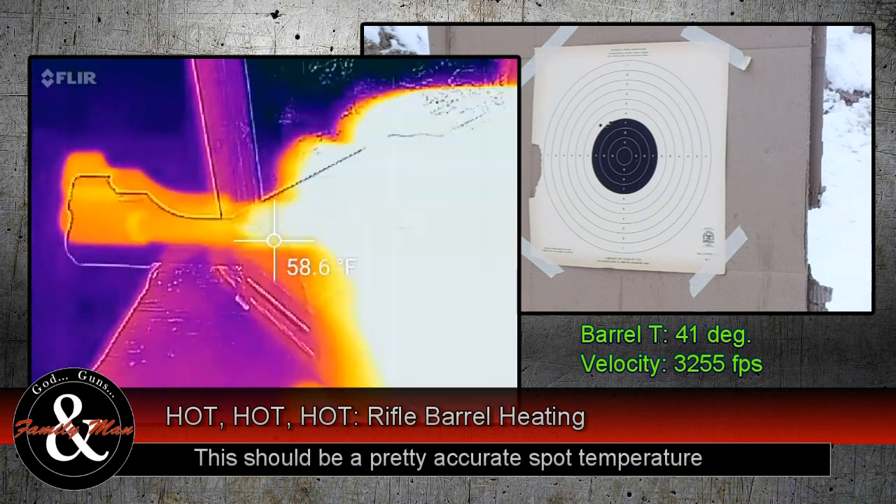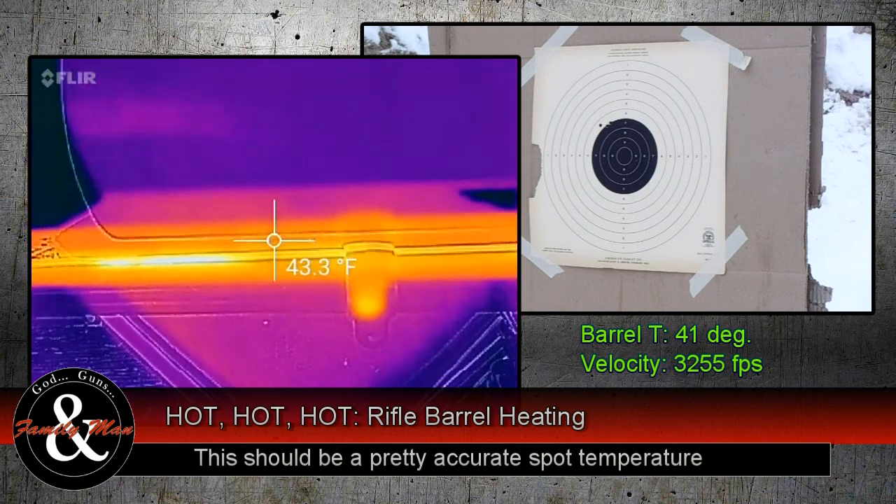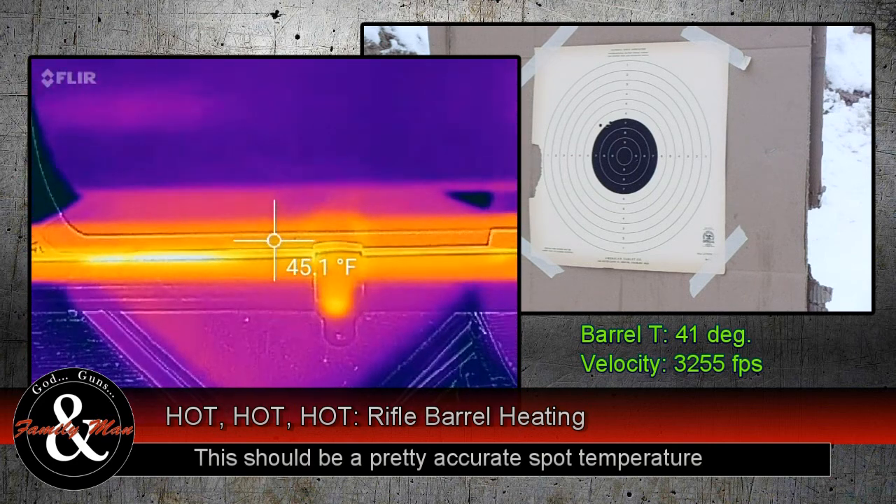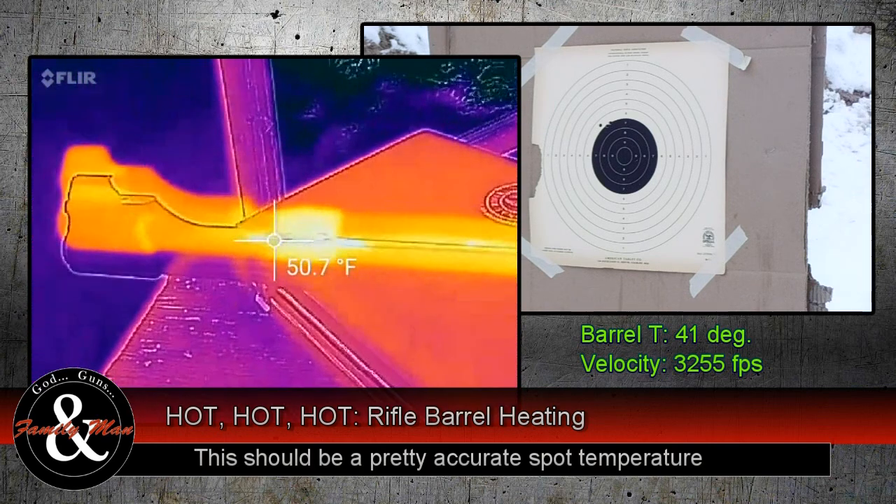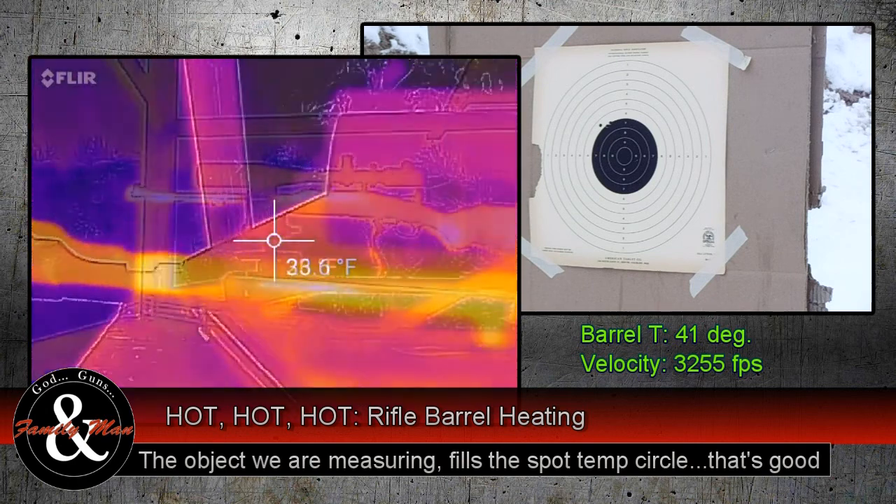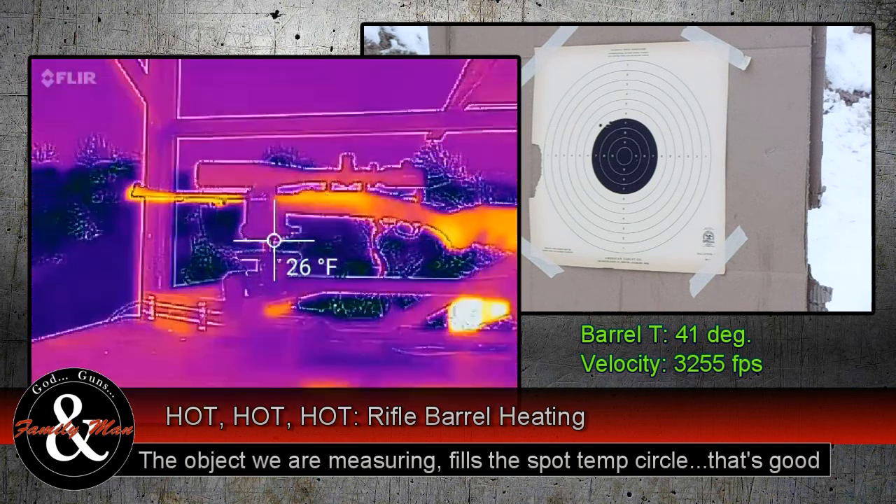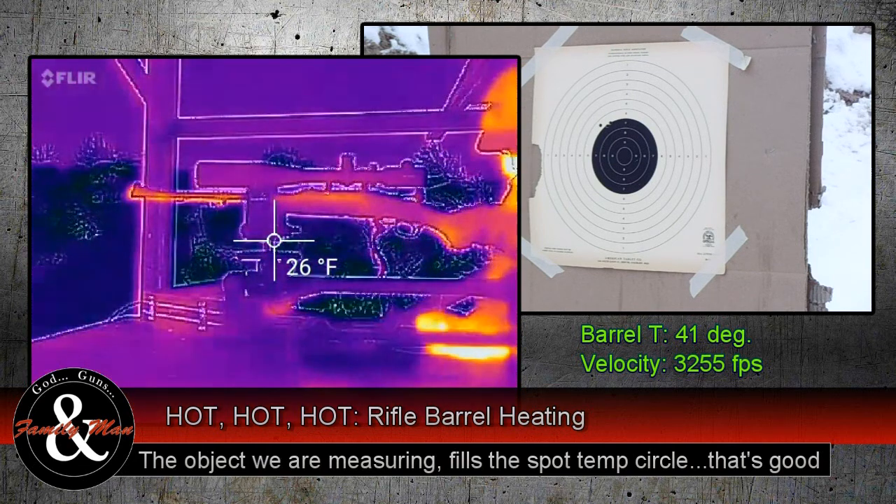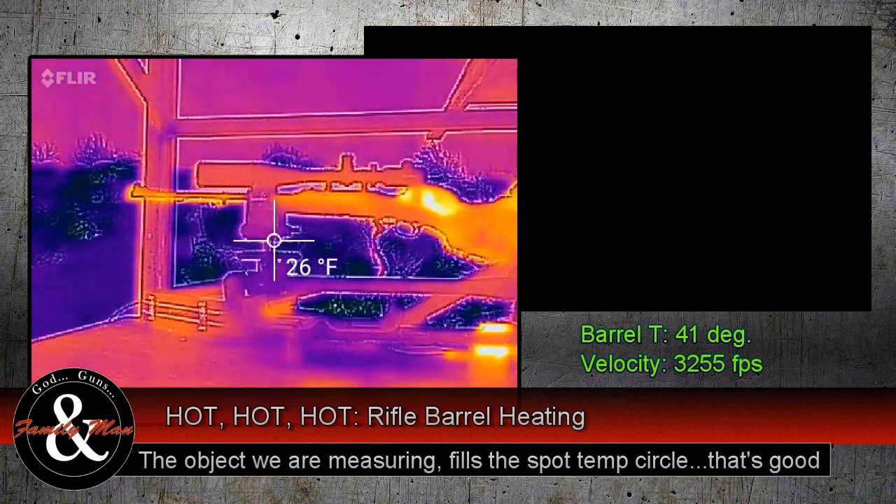We're hitting 52 degrees out here, but reading that cold barrel, it's giving me 46. This is a far more accurate read for us right here. We have a 41 degree chamber temperature now.